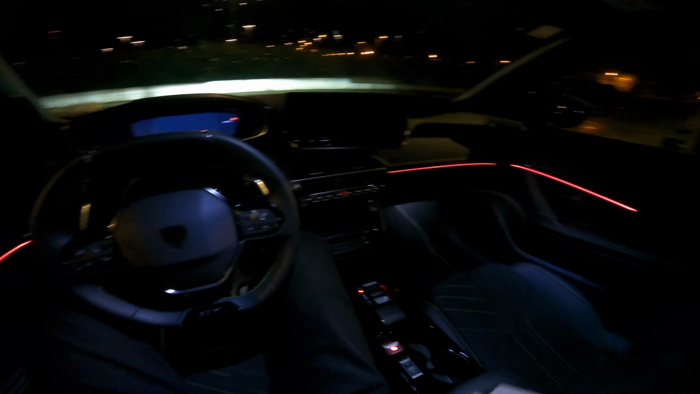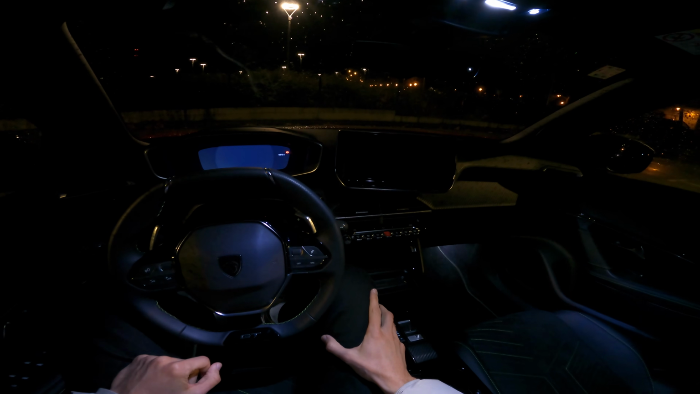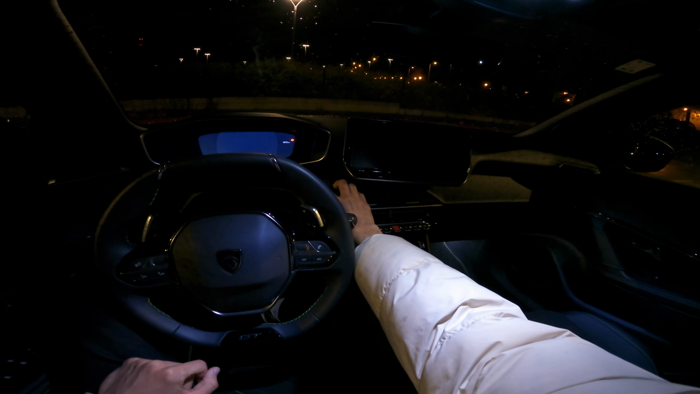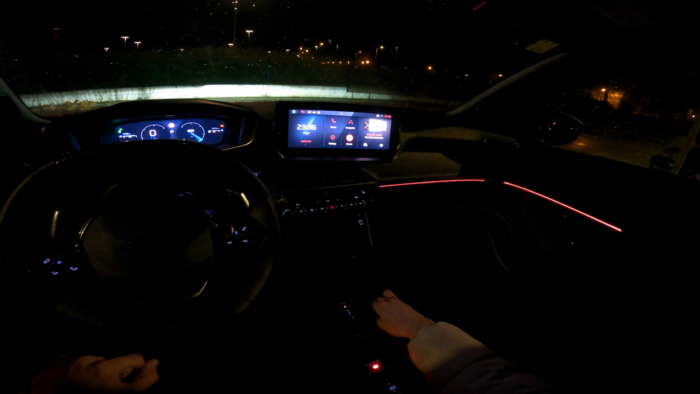Safety first. Now let's start the car. Okay, French cars, at least Peugeot, you have to hold it in and then it turns on. It's not like German cars where you press once. You have to hold it in for a second or two.